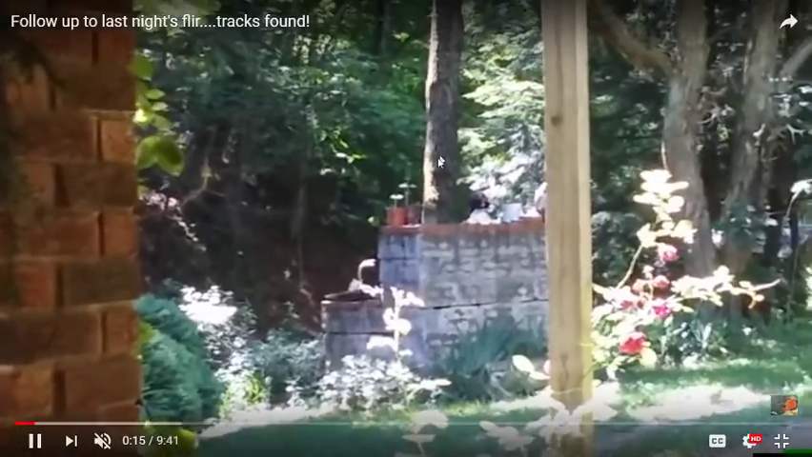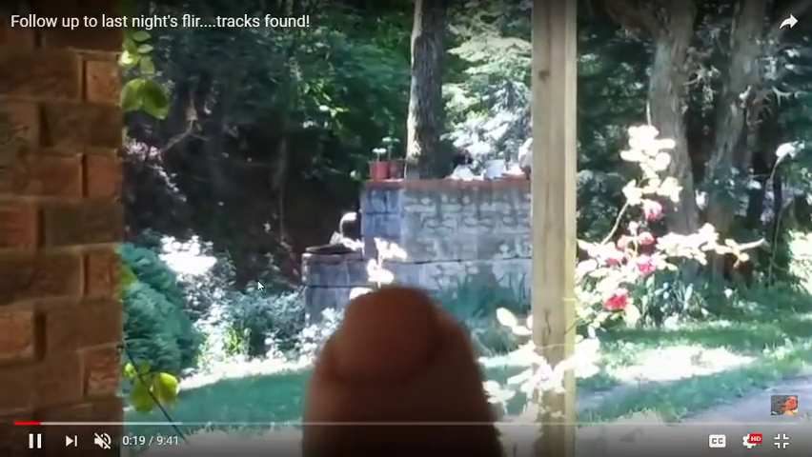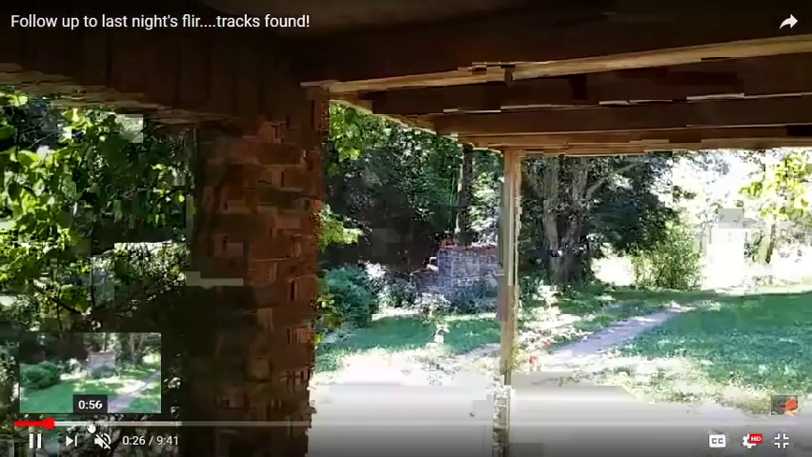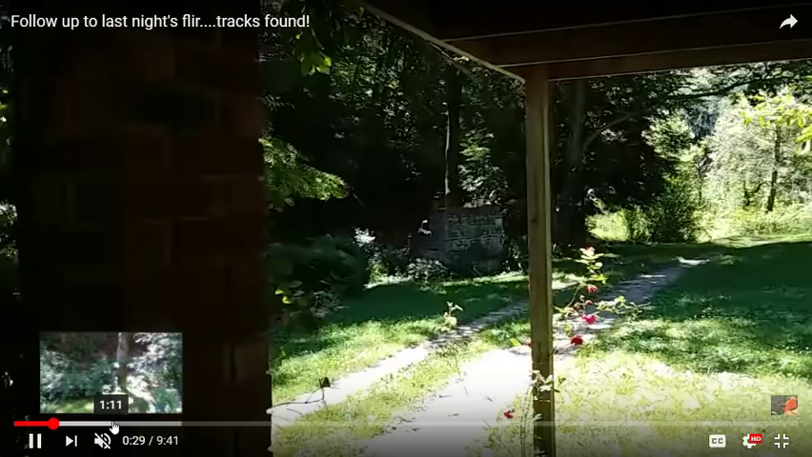Right here is where it was at. There's some stuff that's out there tonight too that I'm going to go out and film. I really ought to be out there listening tonight because they might still be here.